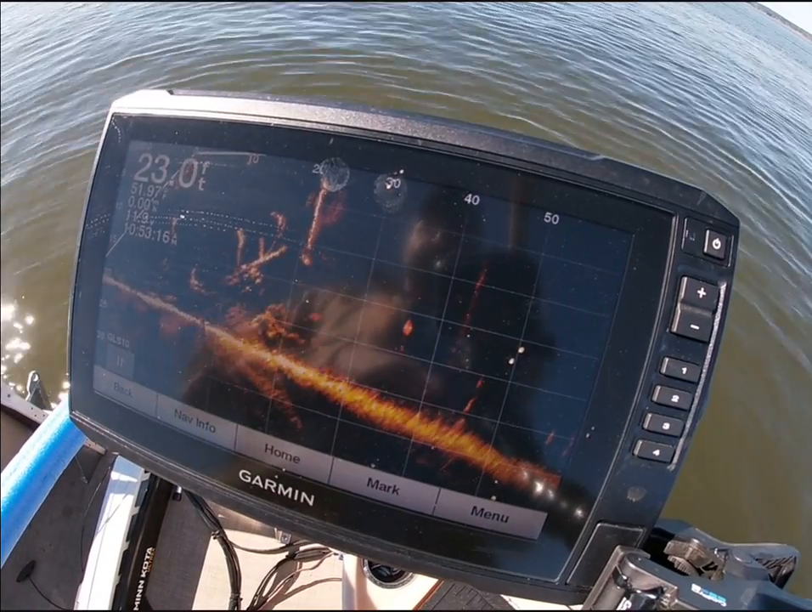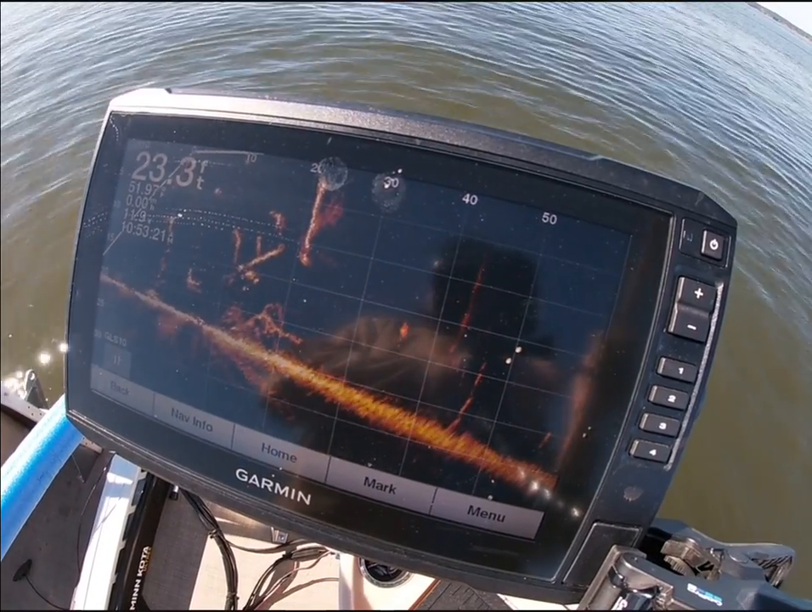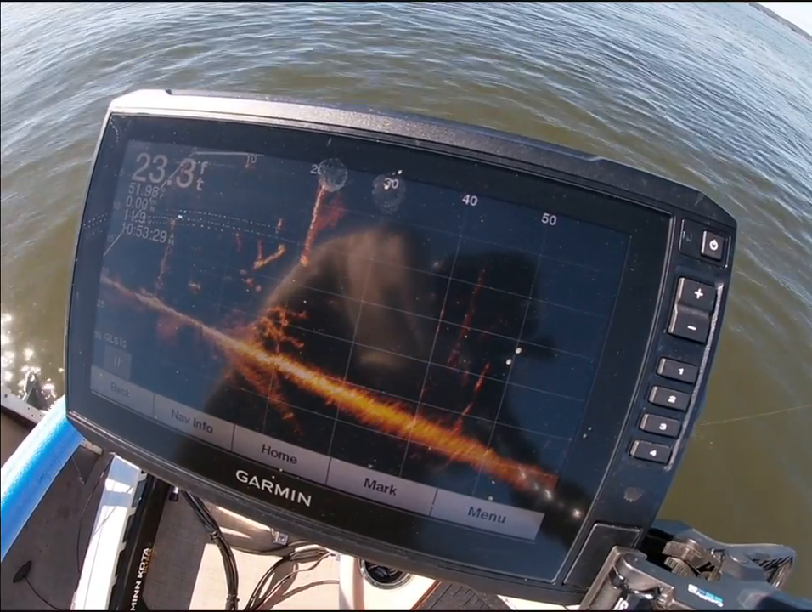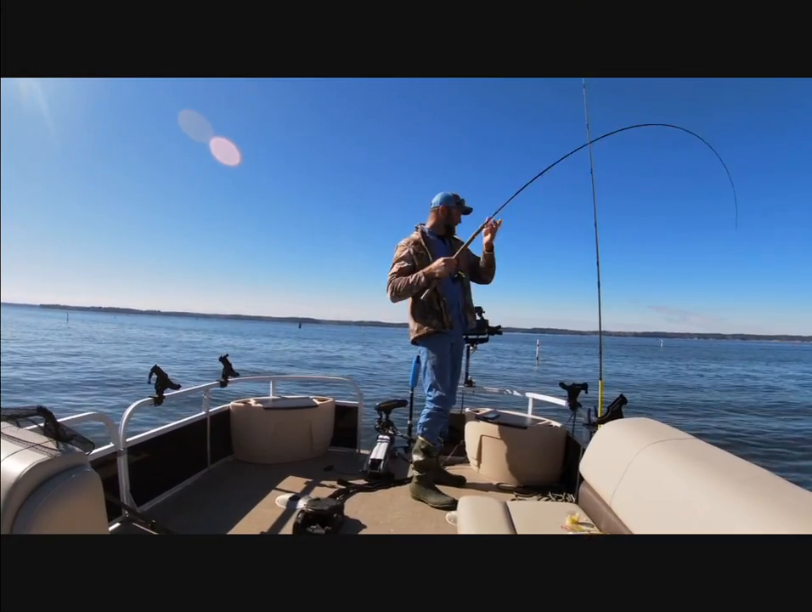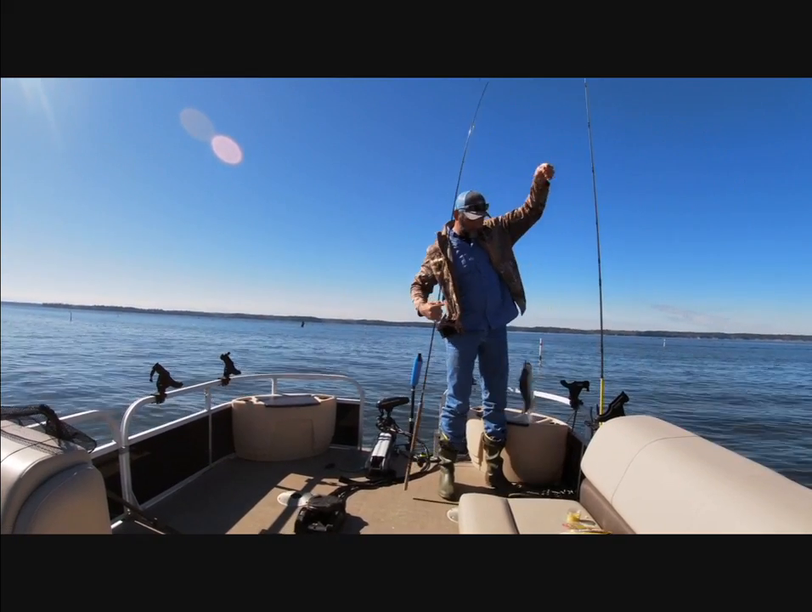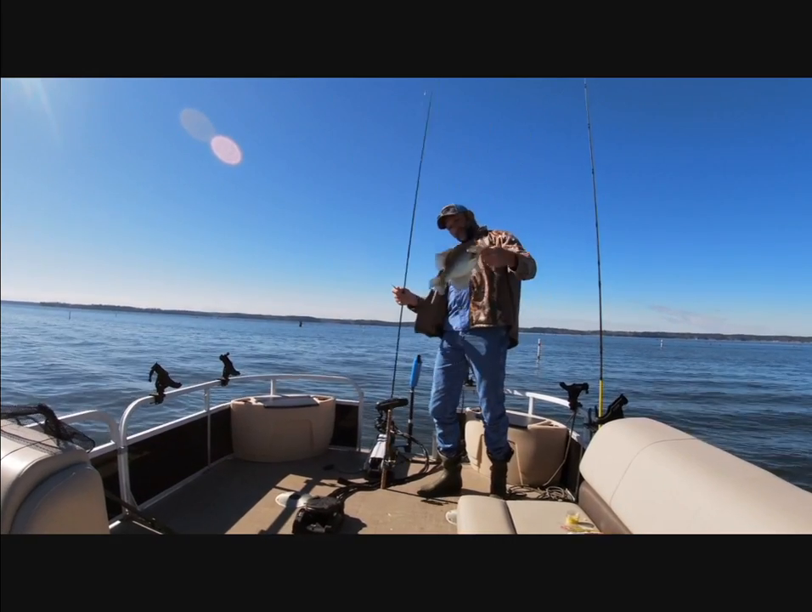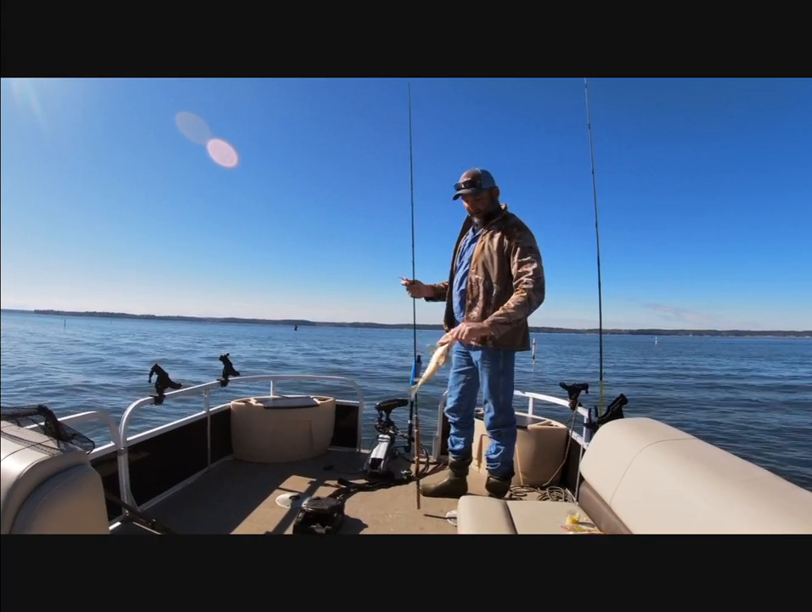There he is. I finally got one to hit it. There he is right there coming up. That's a good fish too. Really good fish. Nice fish. Nice fish. Nice fish. I mean, that's a big fish there. Look at that pretty thing. Woohoo! What are you talking about? God, beautiful crappie. That's a pushing 2-pounder right there. That's a slab.